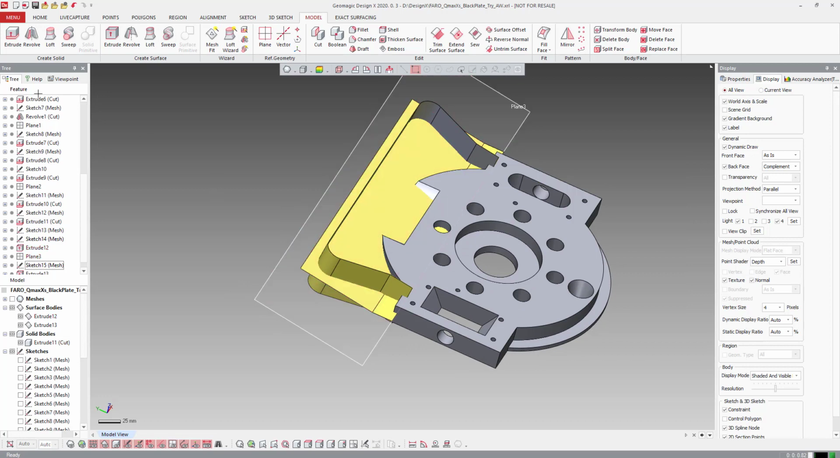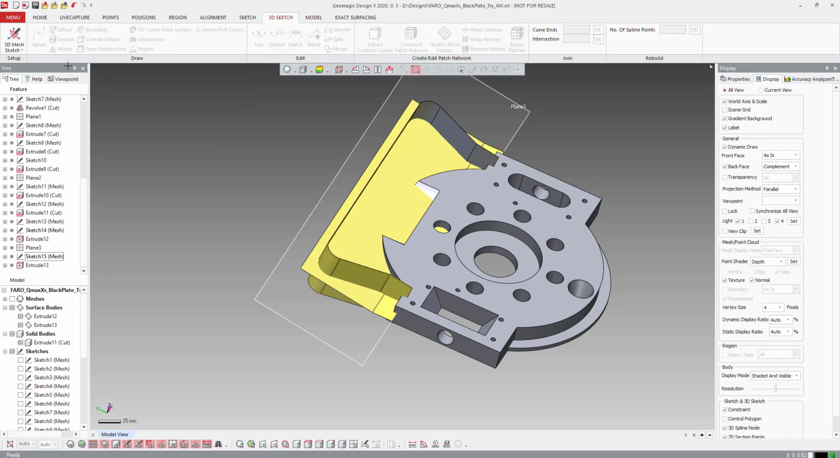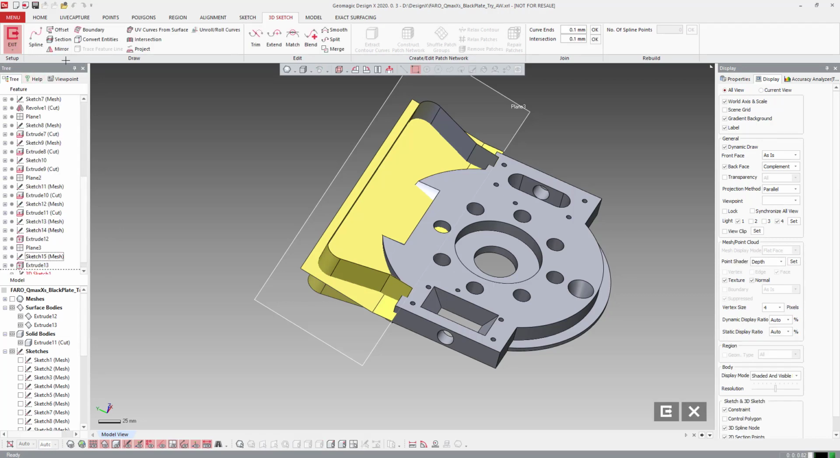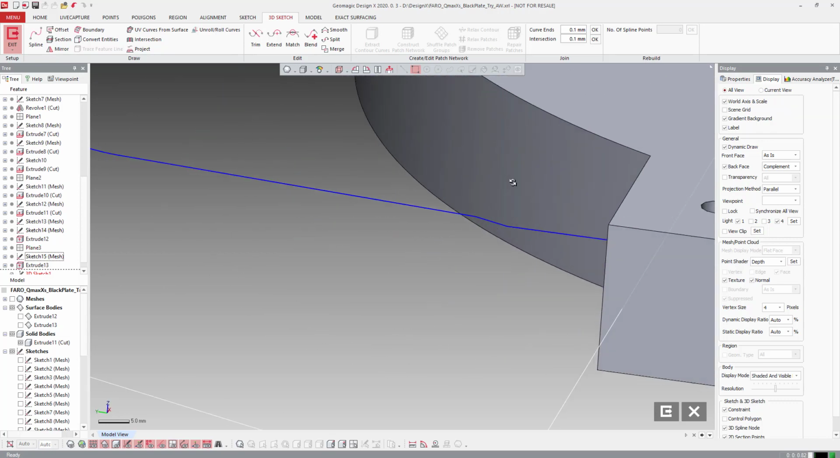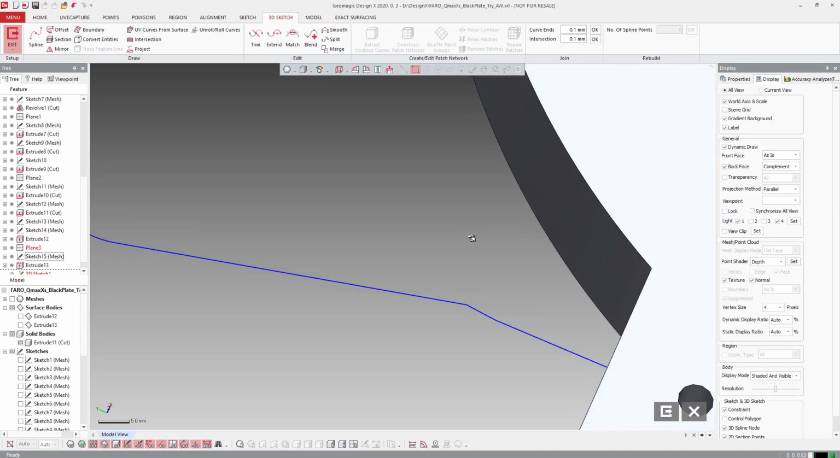I'm going to come back into 3D sketch here. This is a new one for you guys, but we're going to hit just 3D sketch. And I'm going to do intersection, and we're going to intersect that one with this one. It doesn't really matter which way we go, but we're going to do that. So now we just created a spline on those two surface bodies that has all of our angles in it.